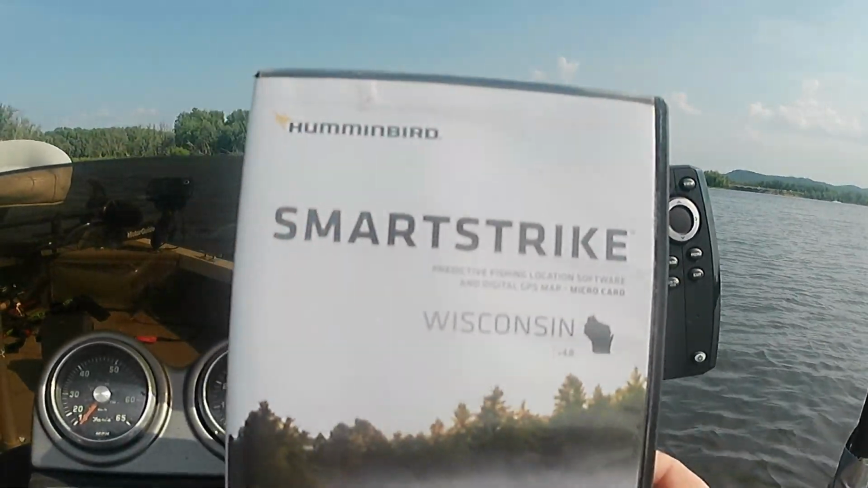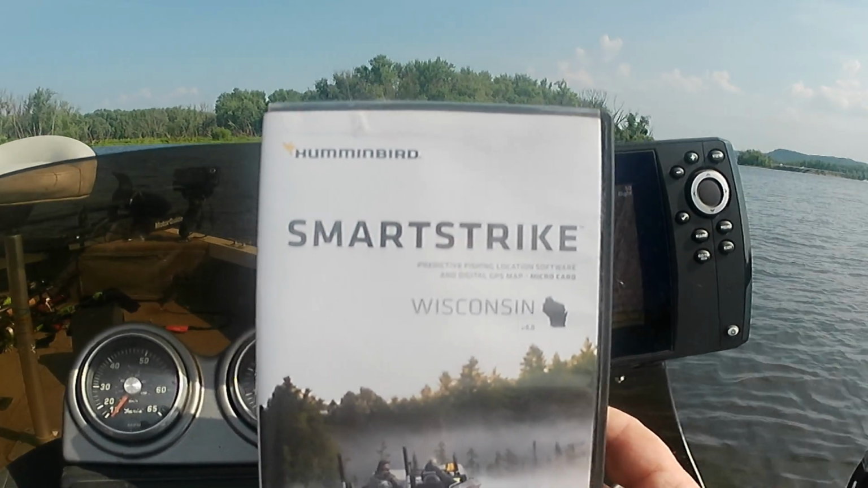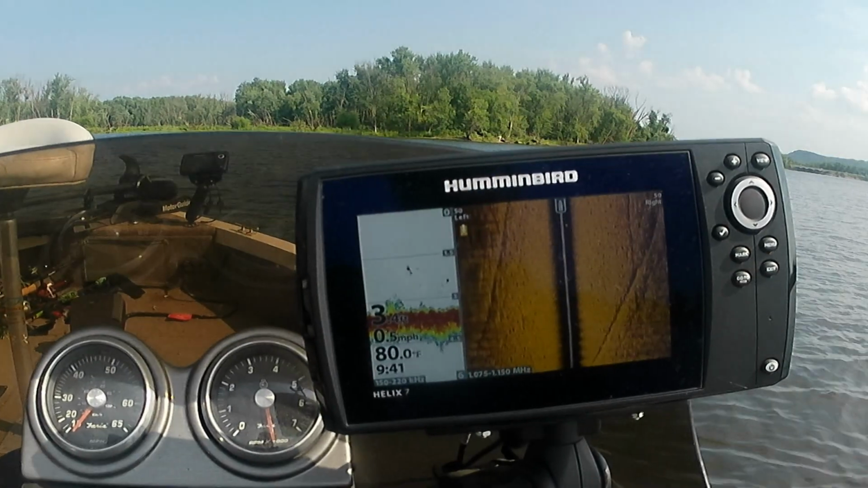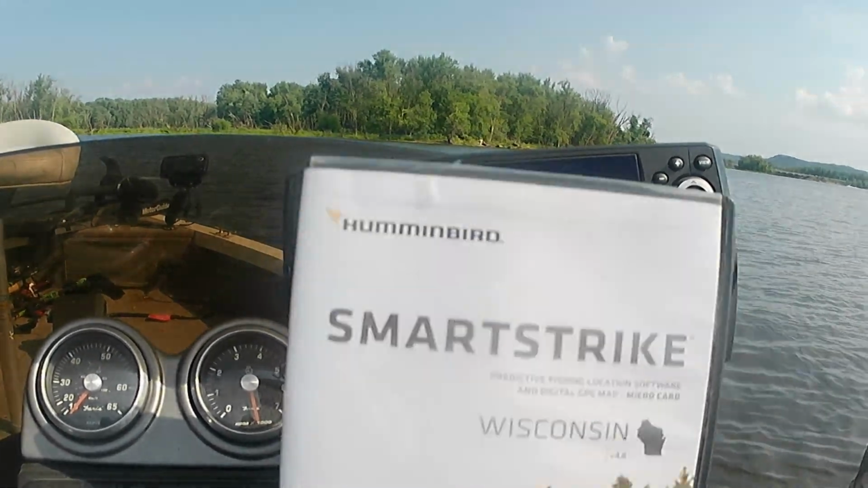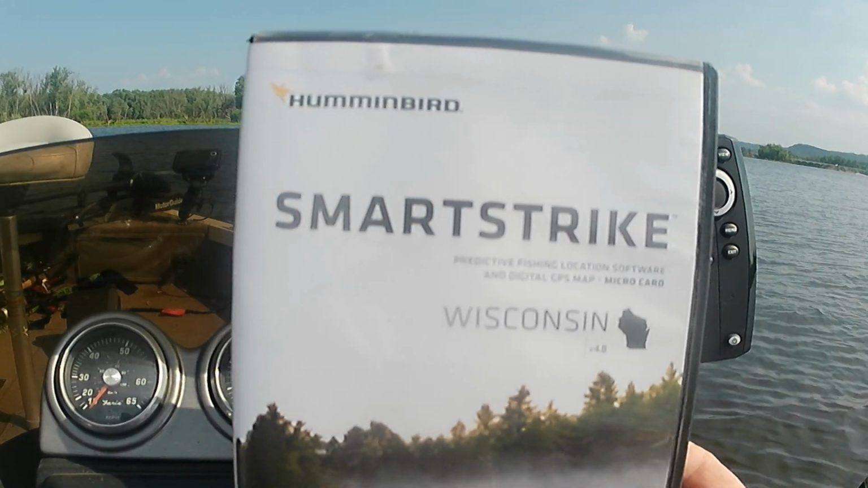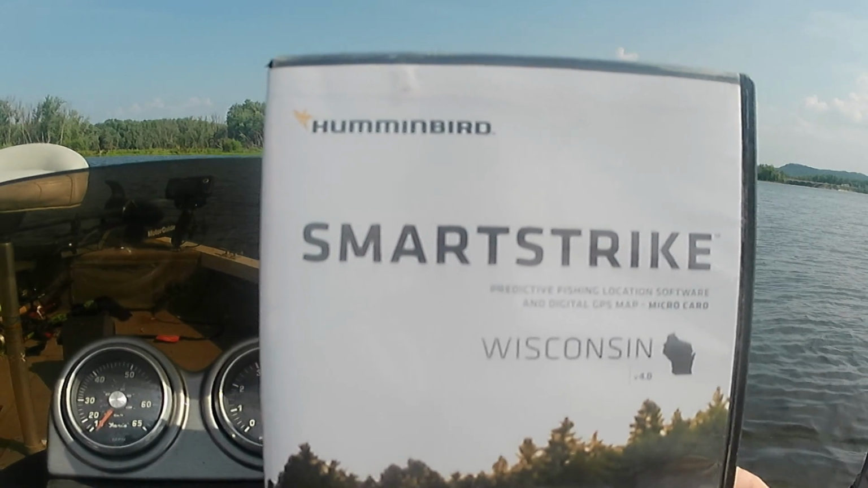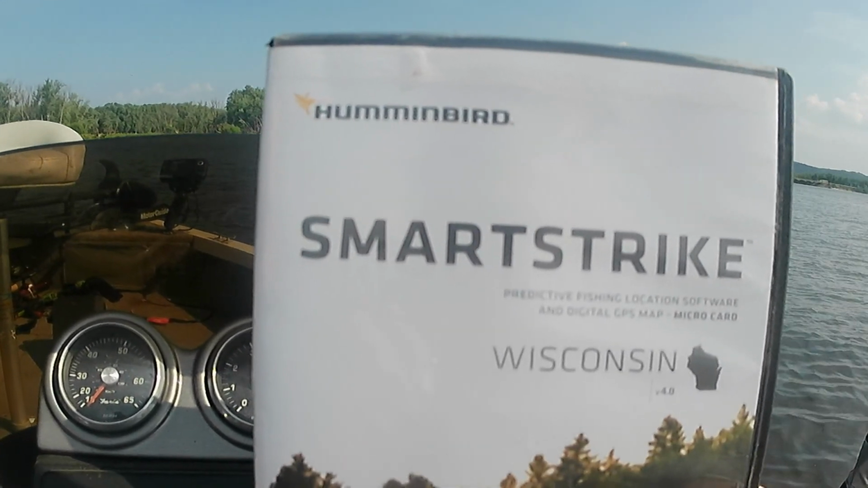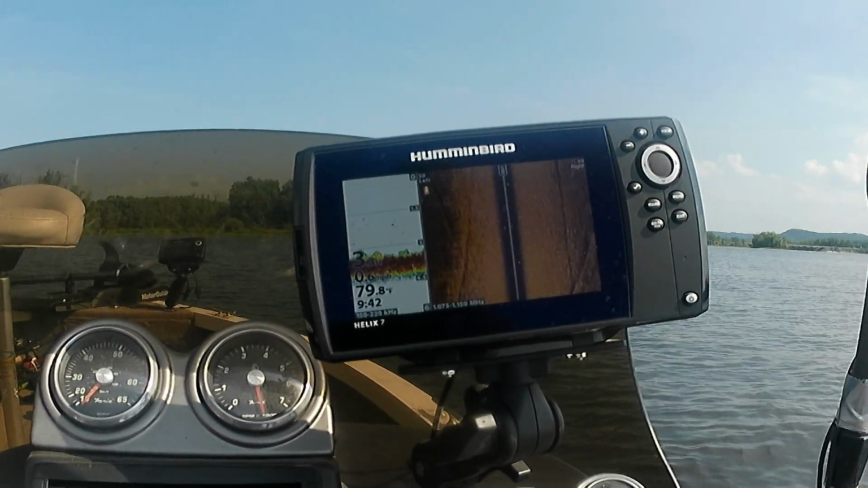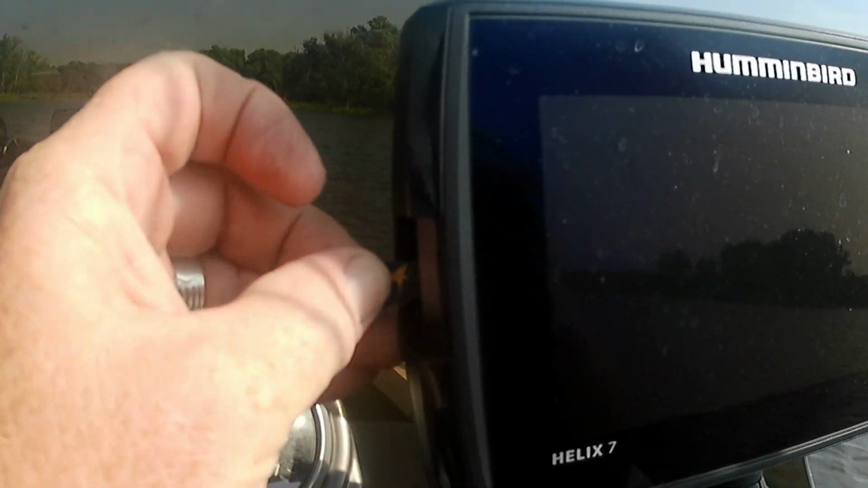Alright, we are going to put the Humminbird Smartstrike Wisconsin card into my Helix, and my daughter got this for me for Father's Day, so I've been really antsy to try it. So I'm going to set the camera down for a minute and put the card into the fish finder, and we're going to see how it works. Okay, got this card. It goes in the slot on the side here somewhere.